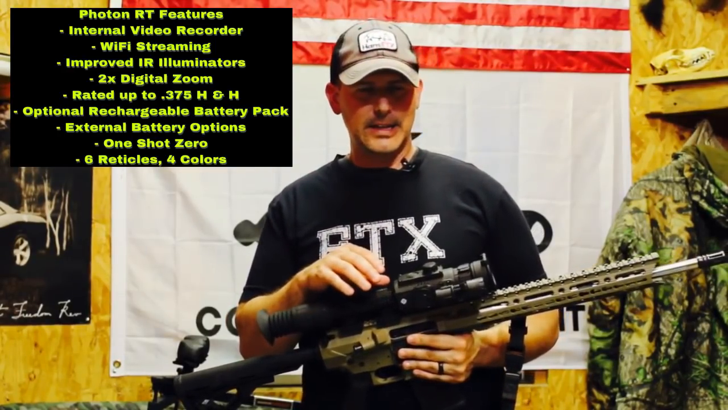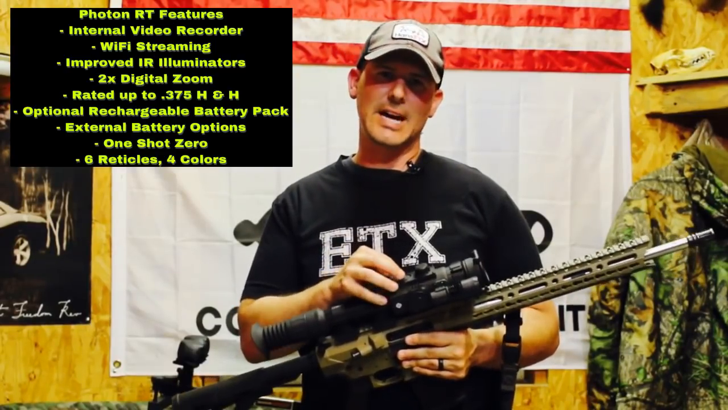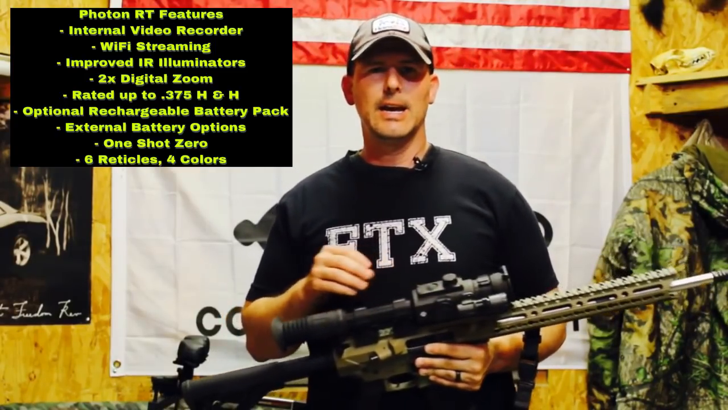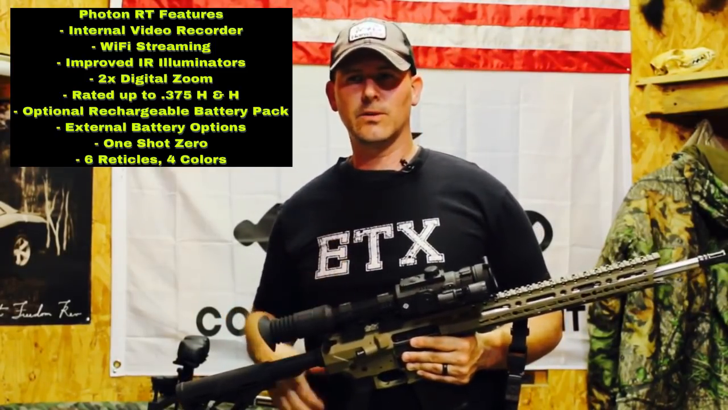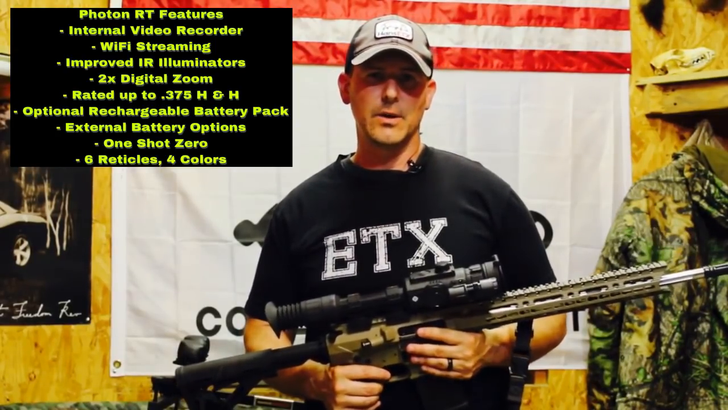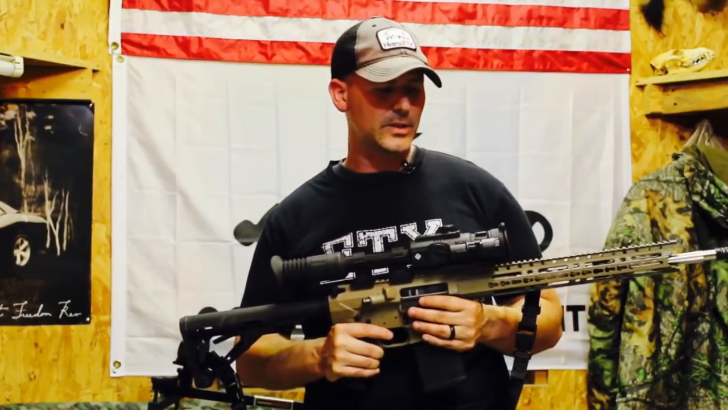It has the external power options where you can plug in an external battery pack through the side USB port, and a mounting option on the side. It has one-shot zero for the sighting in process. Also, it has 6 reticles with 3 different colors to choose from. So really, those are the highlights of the scope.